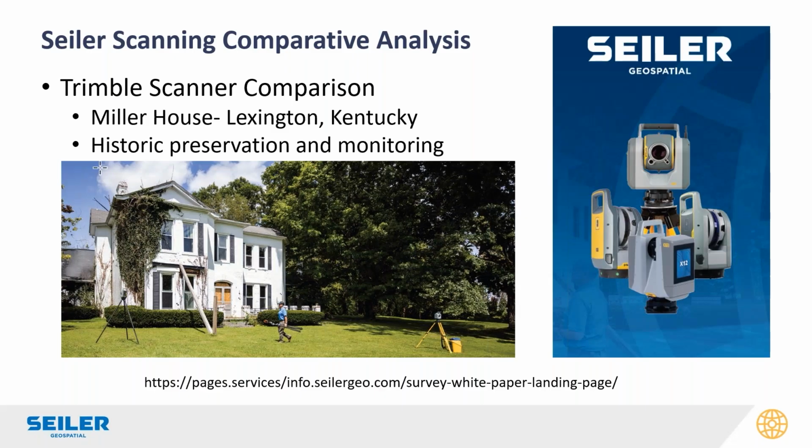So just in background, our Kentucky team put together a comparative analysis of the current Trimble scanners. They scanned a historic house in Lexington, Kentucky. It was a use case scenario of historic preservation and monitoring.